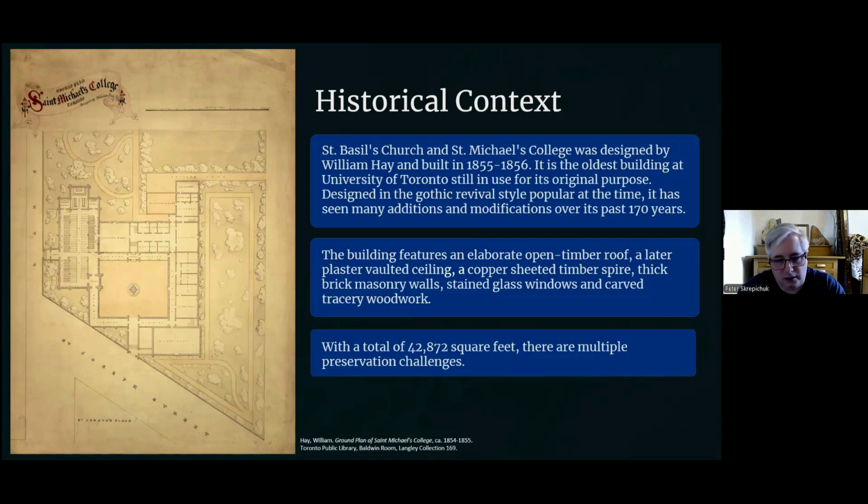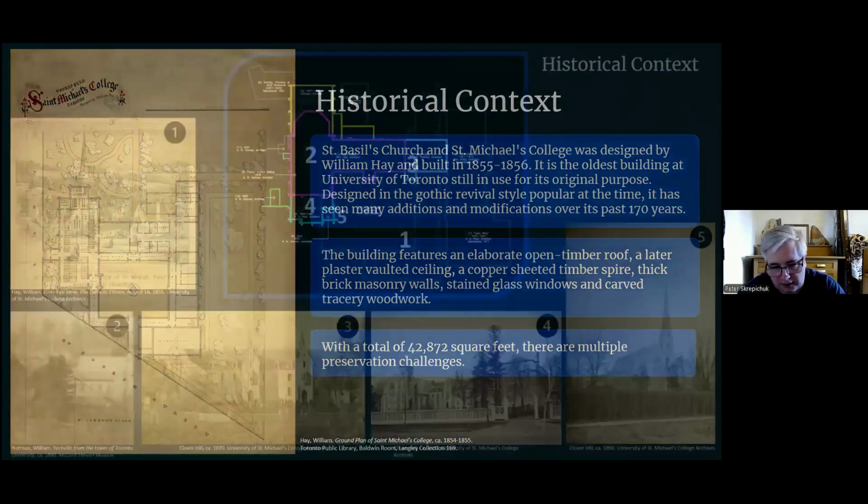There are also several challenges that we have with this building because of the age of it, and it presents several preservation challenges, keeping up with the brickwork, keeping up with the woodwork, over the total of 42,872 square feet of the complex. If we go to the next slide. There's a lot of iterations that you mentioned throughout the history, right? Exactly, yeah.